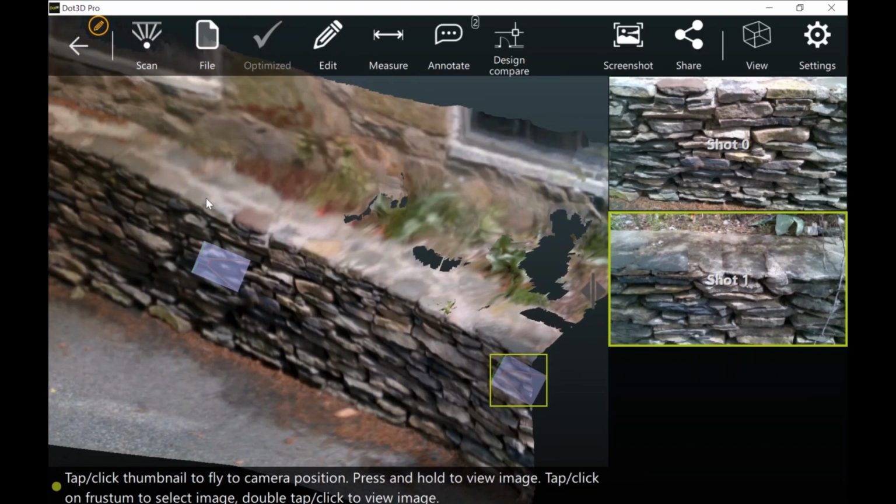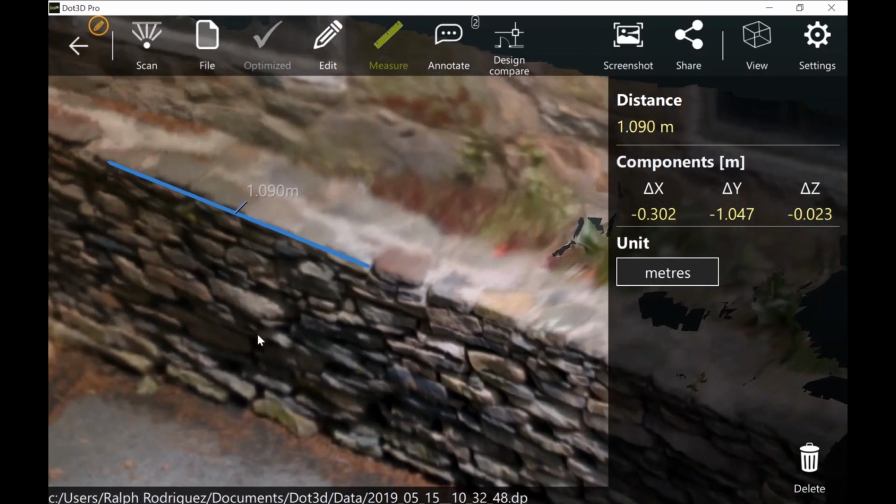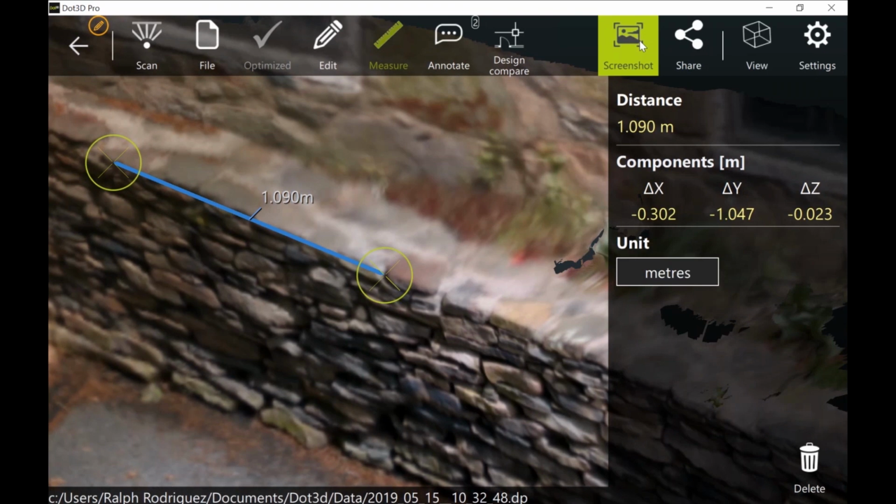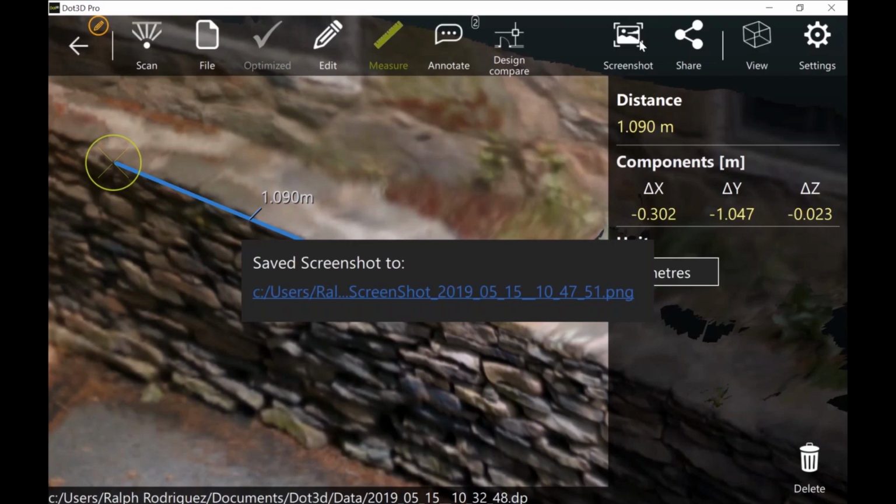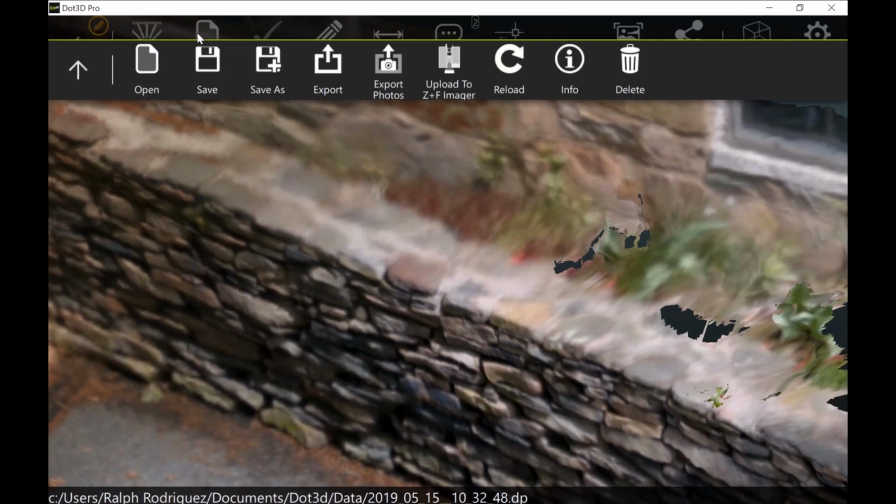If you want to take some strategic screenshots, maybe of a measurement that you took, for example, or an annotation, you can snap those images straight from within Dot3D. It's capturing just the data, the measurements, the annotations, and cleaning out any of the menu items. And you can share that very easily with somebody just as an image file. However, you can also share the .dp file, which, as we've mentioned several times, is very highly compressed and can be opened up in Dot3D Edit or Dot3D View across platforms.